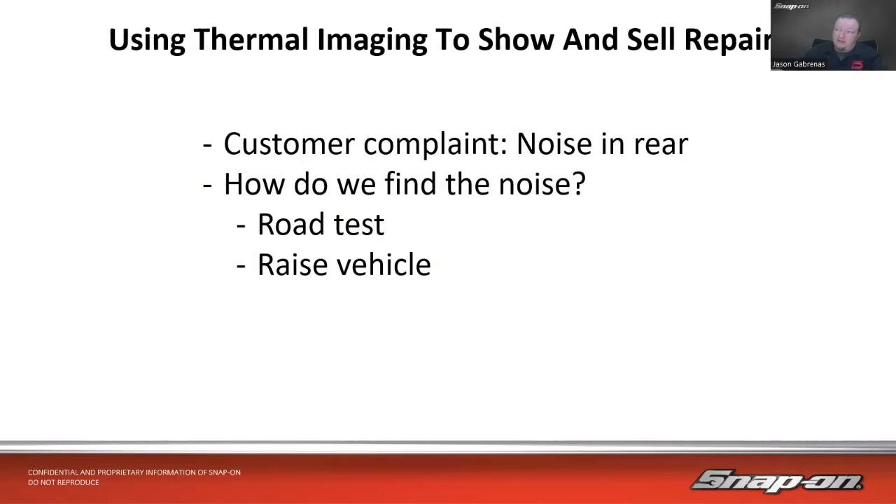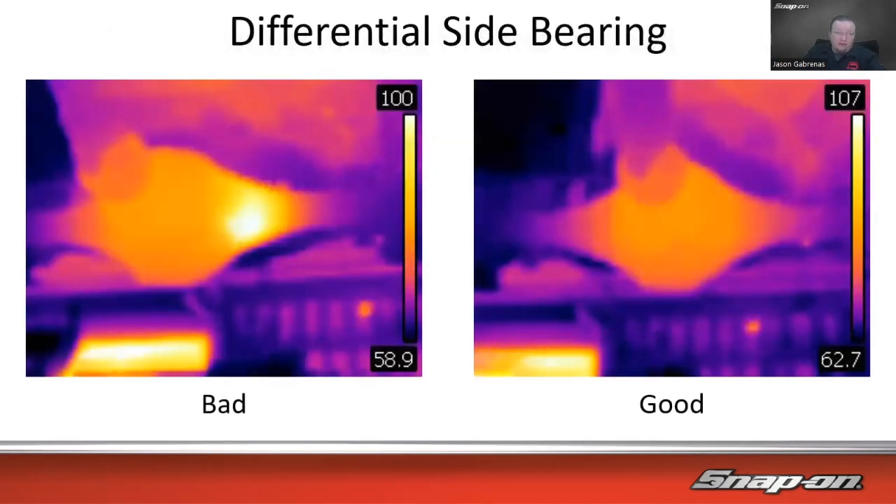So a customer comes in, in this case with a noise in the rear. How do we find the noise? Of course, we're going to take a road test. We've got to duplicate the fact that we do have a noise in the rear. And if we do, we're going to raise the vehicle and find out where that noise is. All we have to do is take the thermal imager, and there's the rear differential.